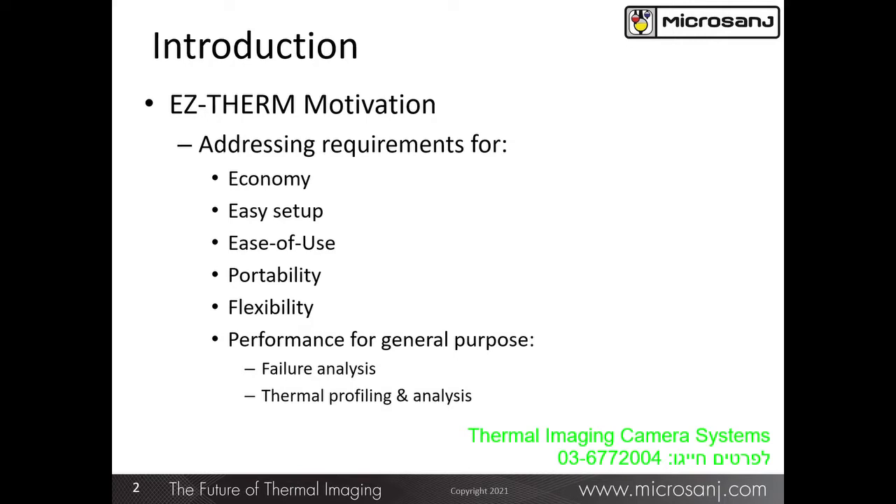And to be so, it did not have to have all the most advanced features and performance of some of our higher-end solutions. It had to be very easy to install and set up for measurement. And of course, with that, it had to be easy to use.